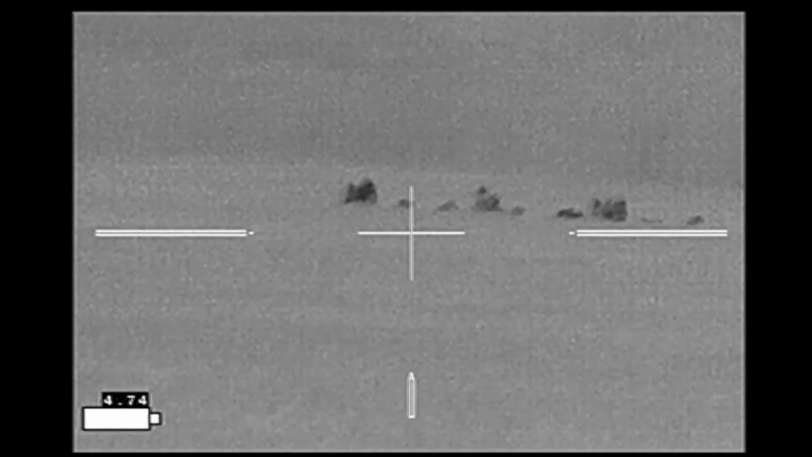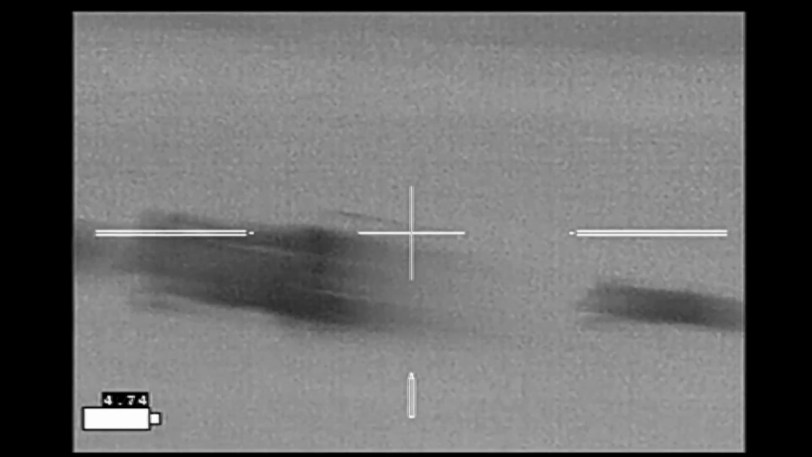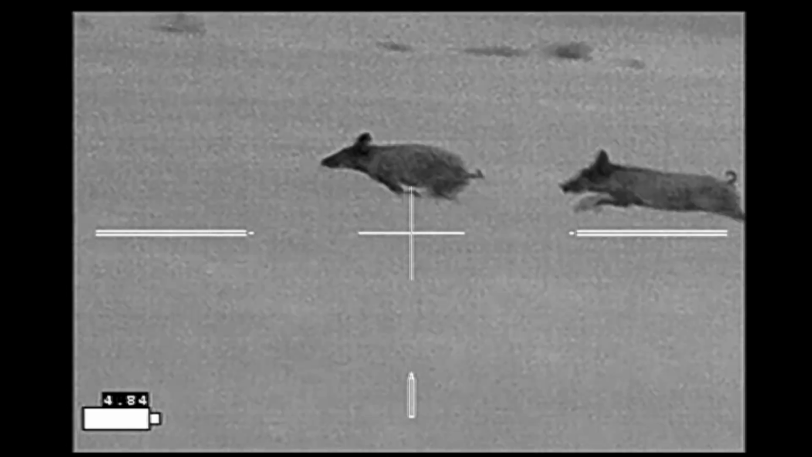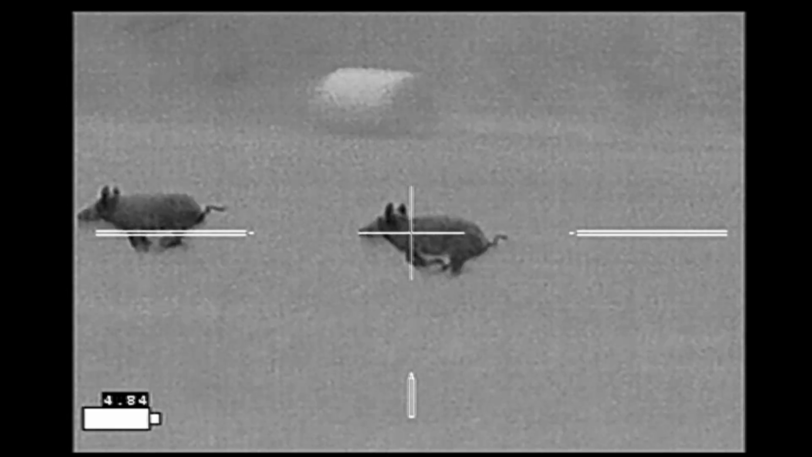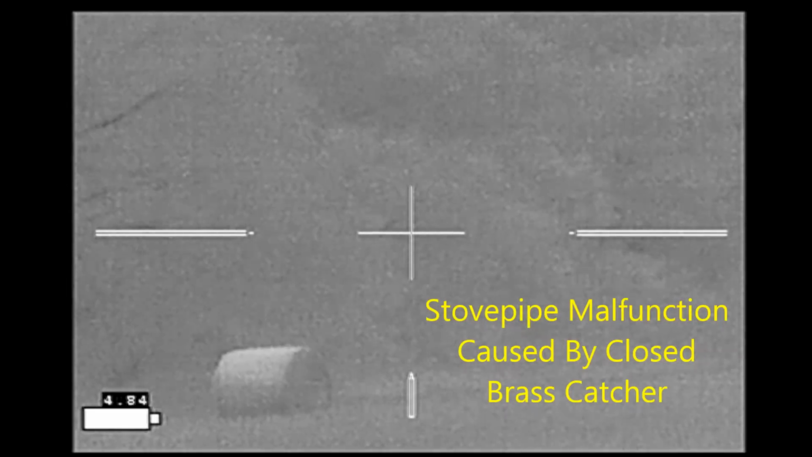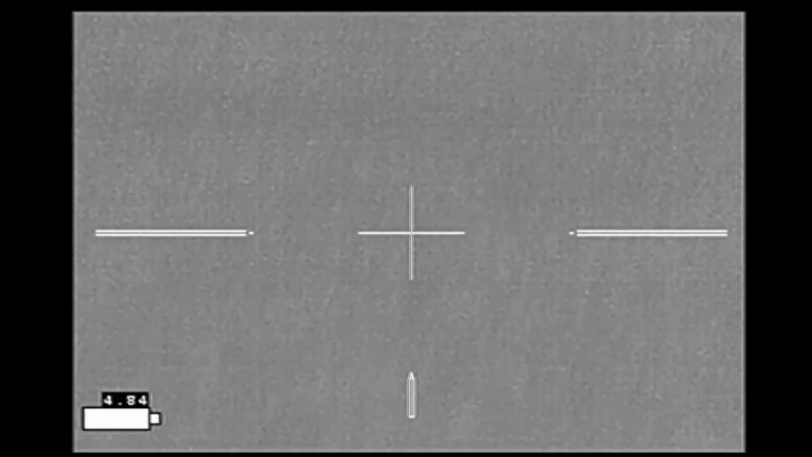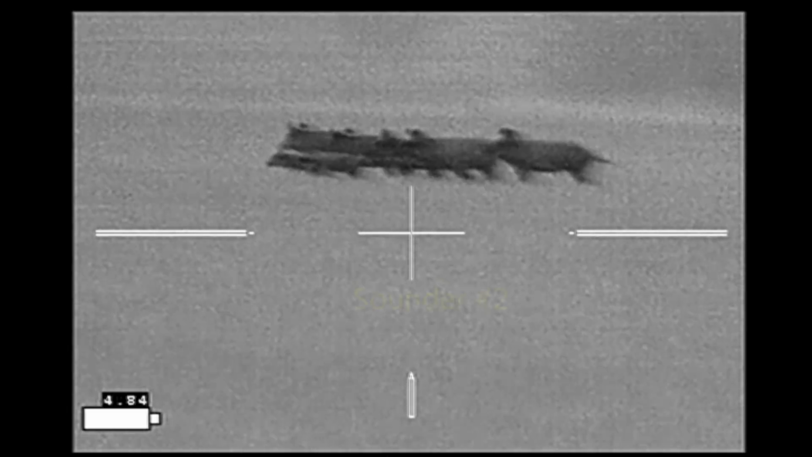He goes down, I check on sounder 1. They run away, and sounder number 2 runs right by me. I have a malfunction here. Stovepipe caused by my brass catcher being closed. So I clear the malfunction, reinsert the magazine, get back on the hogs, and sounder number 2 has stopped.